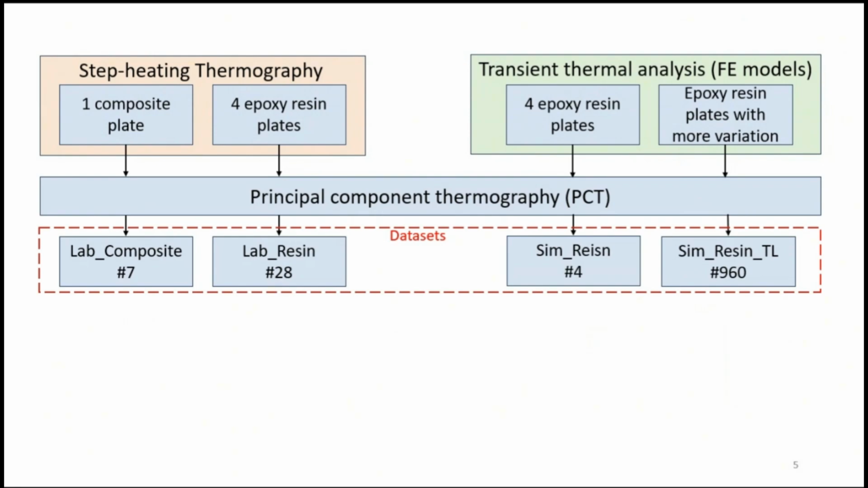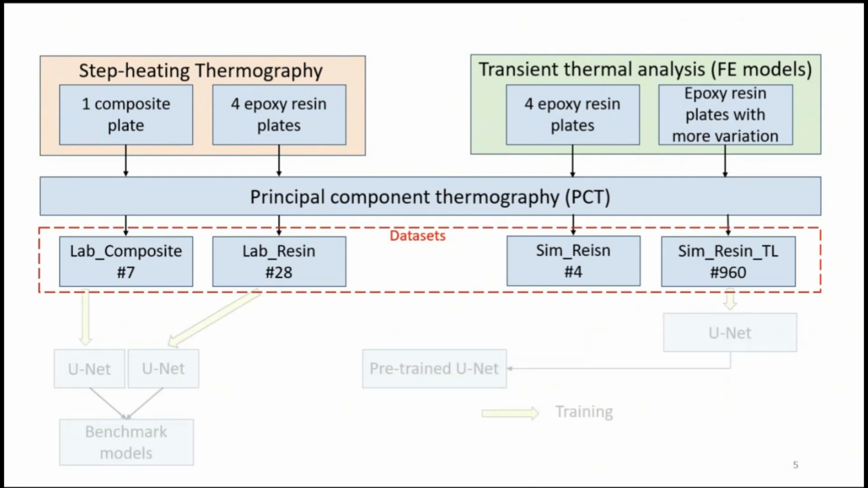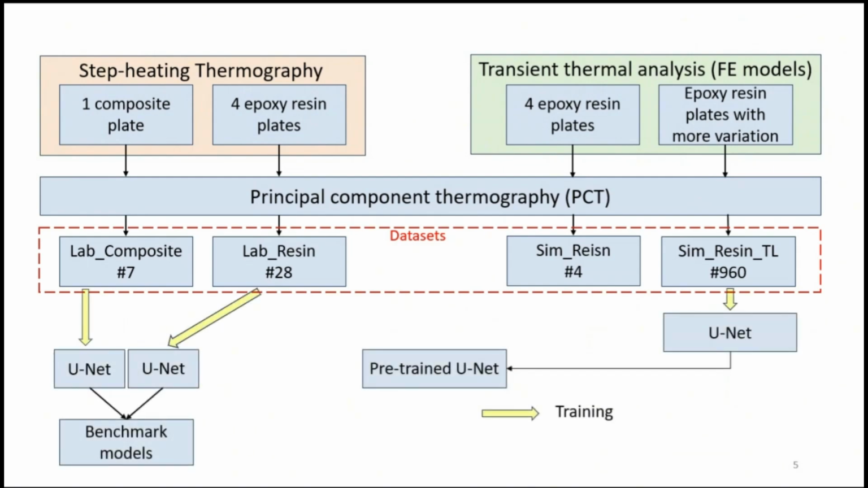Given the number of experiments that we did with each set of specimens, we end up with 7 data for the composite plate, 28 for the resin plates, 4 simulations for the same resin, and almost 1,000 simulations considering the variation of defects and so on. Then we use these to train 2 UNets. We'll see that in a moment. It's a typical neural network used for image segmentation, and to define 2 benchmark models.